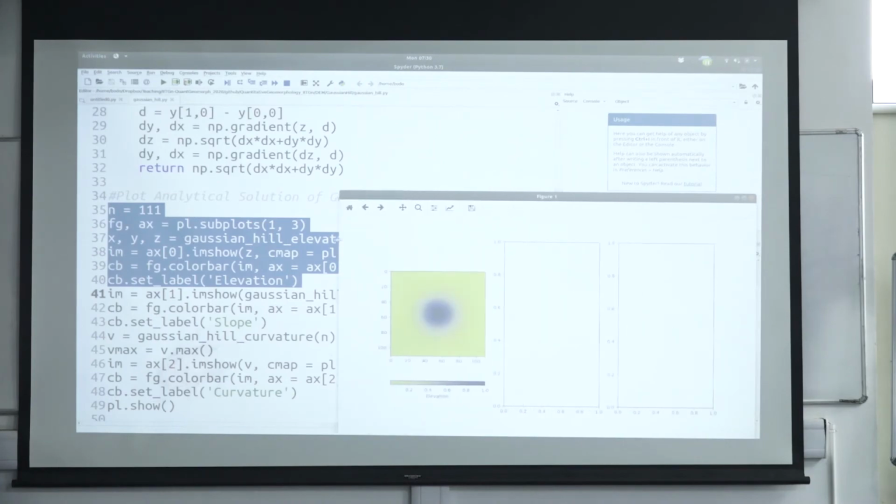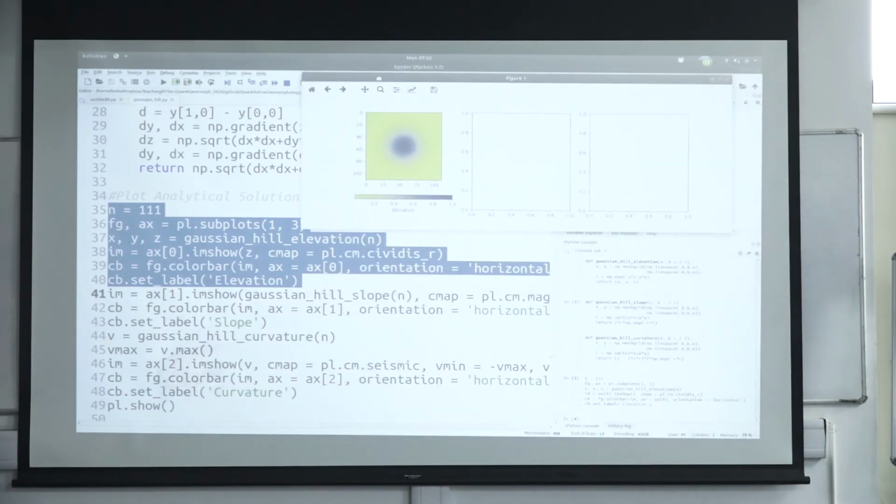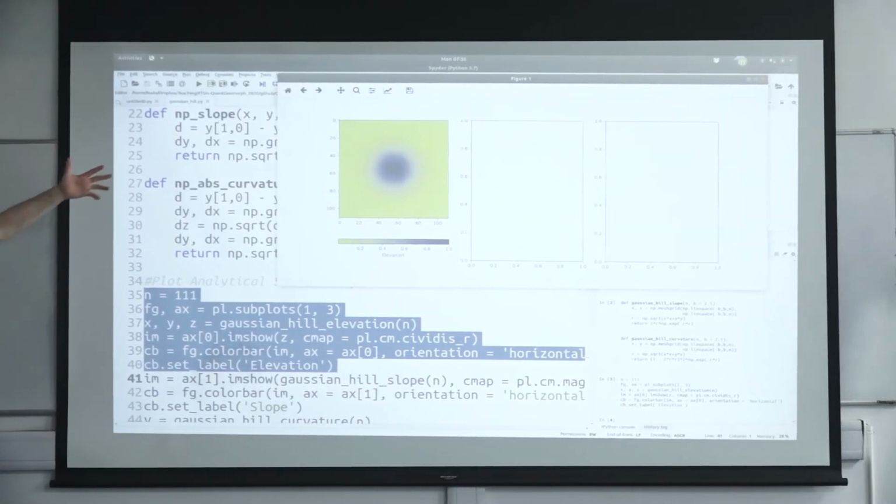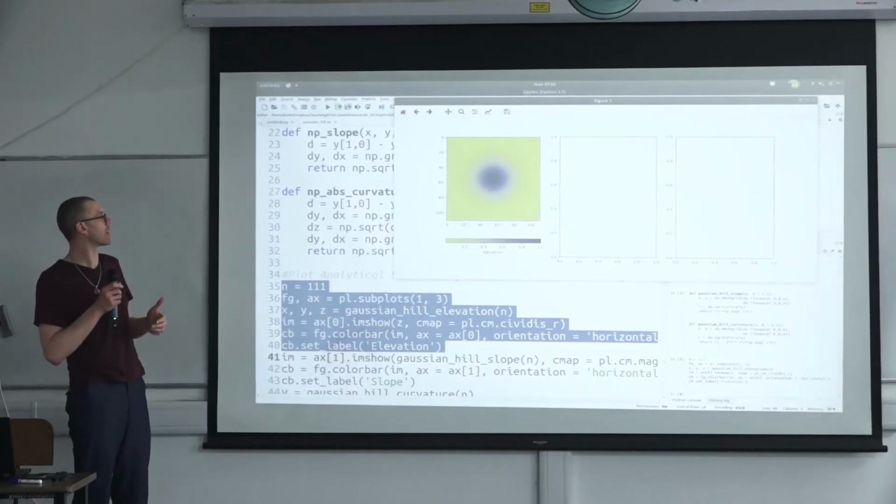So let me just briefly explain what I'm plotting here. Now we have defined those functions. We have the Gaussian function, we have the first derivative and the second derivative, so slope and curvature. And now we want to visualize them, to plot them so that we know what we are looking at.